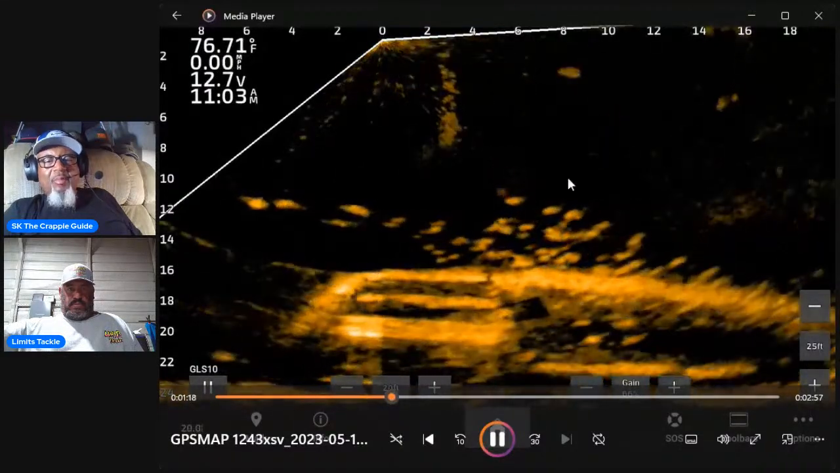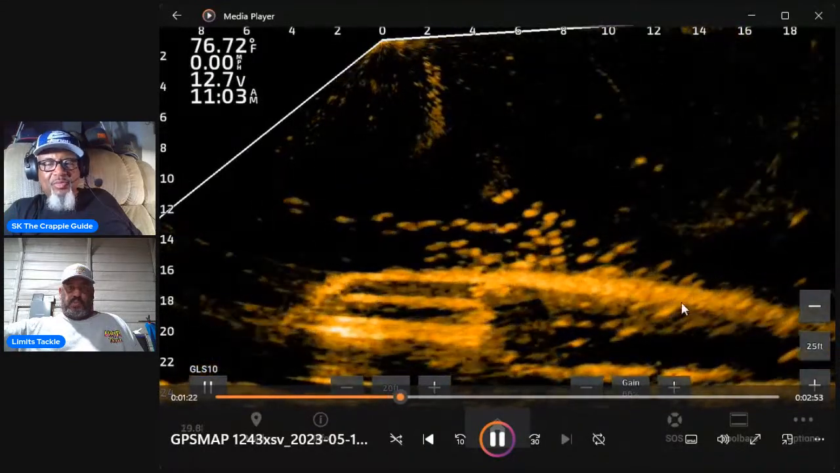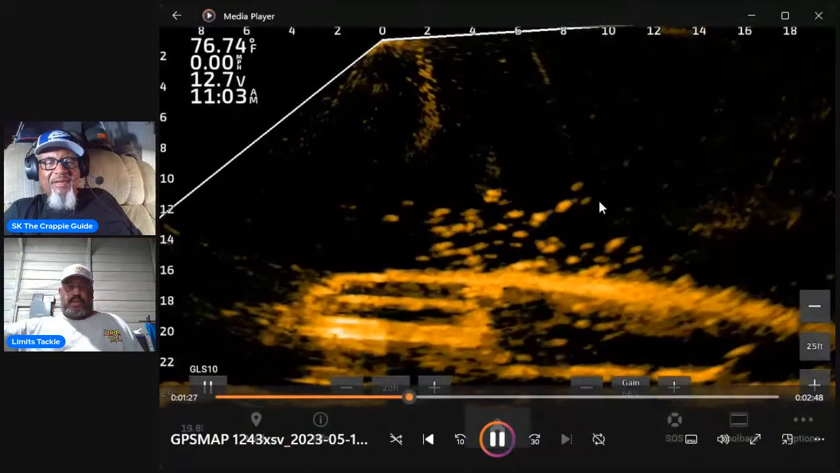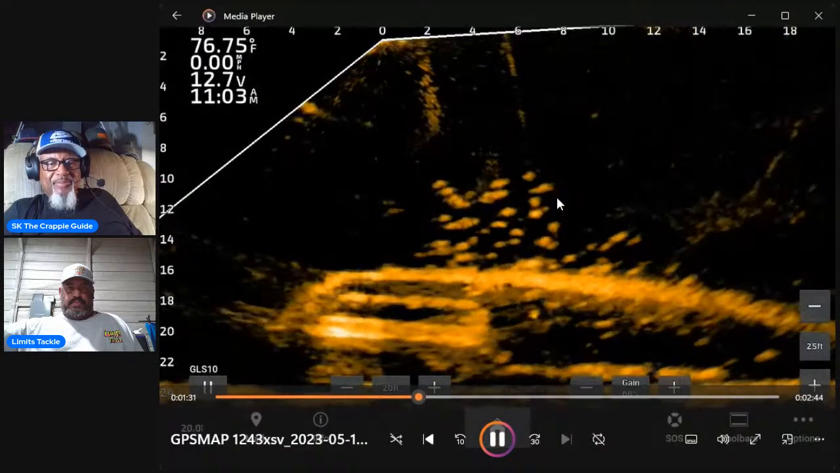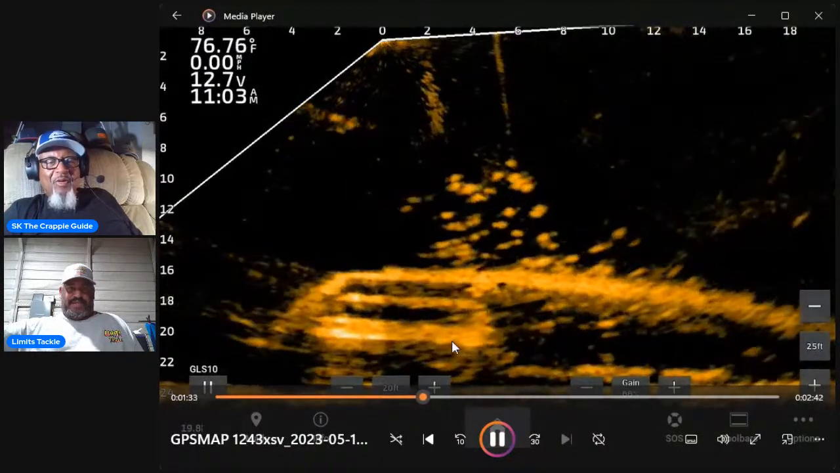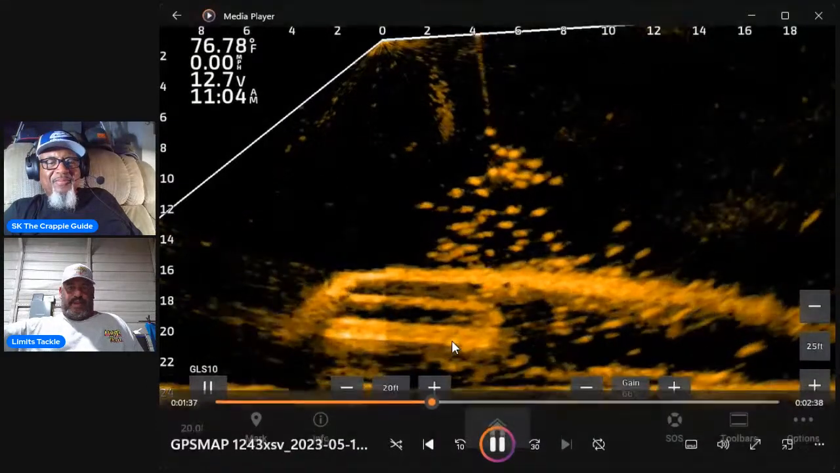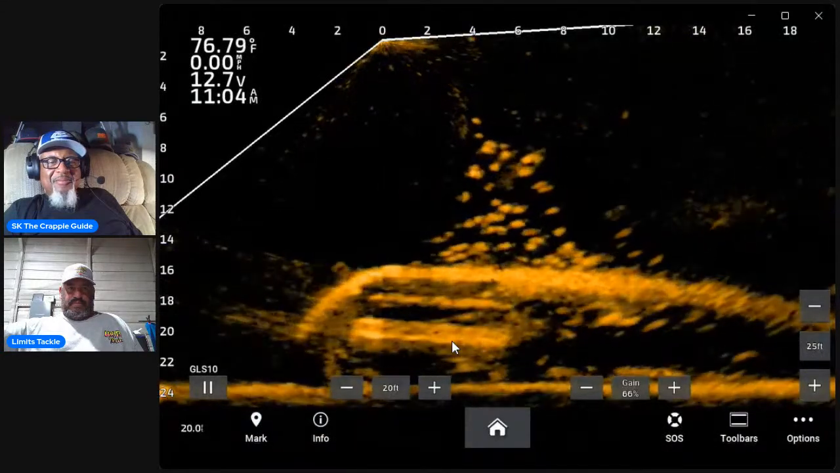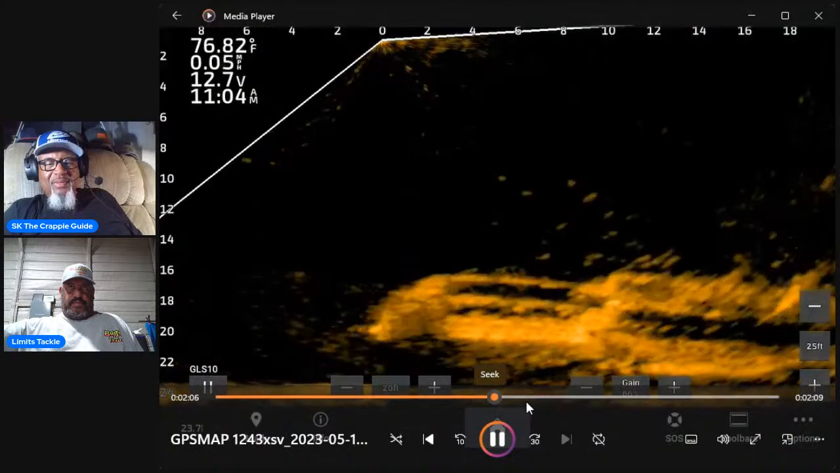And again, look at all the bluegill right there. All of these are bluegill. Look at my jig right here. See my jig falling down right there. Watch them gang up on my jig. Look at them all going for the jig on my split shot. It's a ton of bluegill on Conroe.